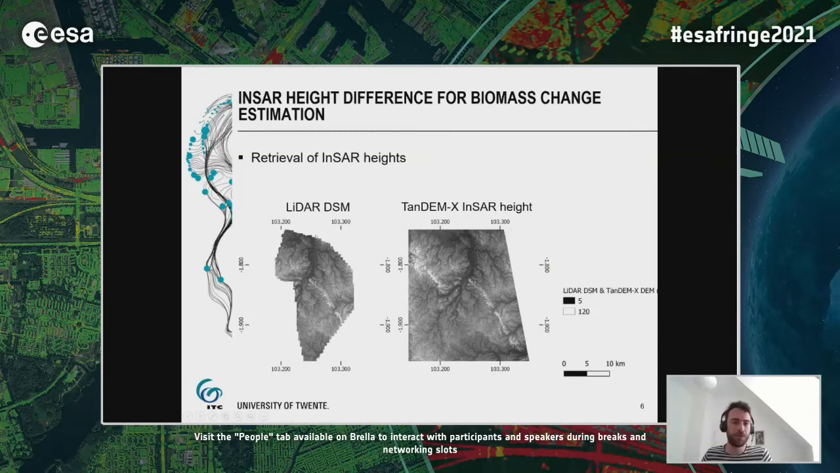Of course, in the first step, we retrieved the InSAR heights. As mentioned before, we followed and even used the global TanDEM-X processing scheme from DLR. Here you see a visual comparison between the LiDAR surface height model and the TanDEM-X InSAR height model, which show quite coherent results, so they are quite accurate.